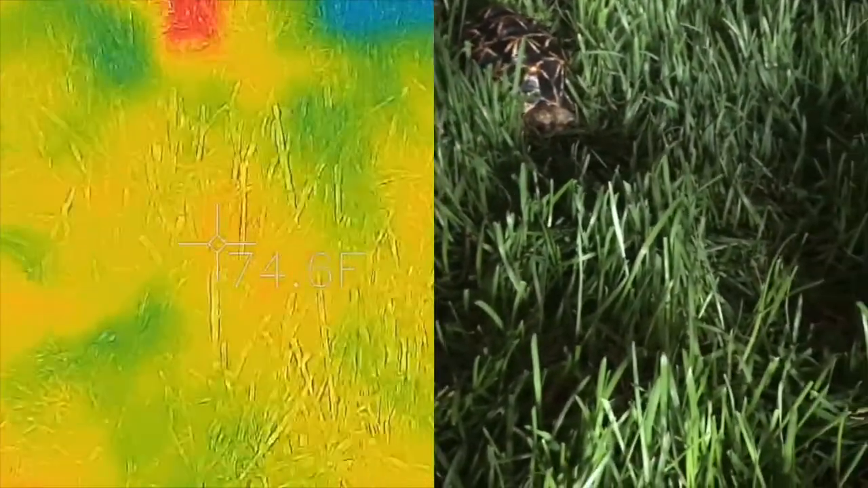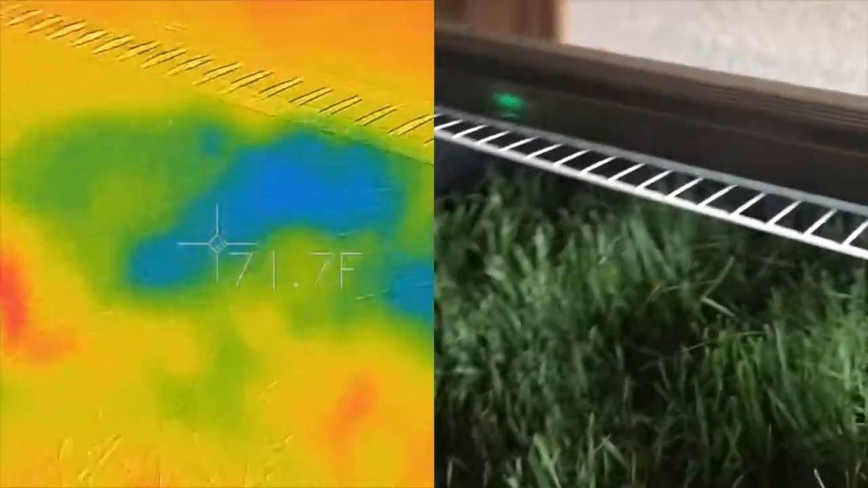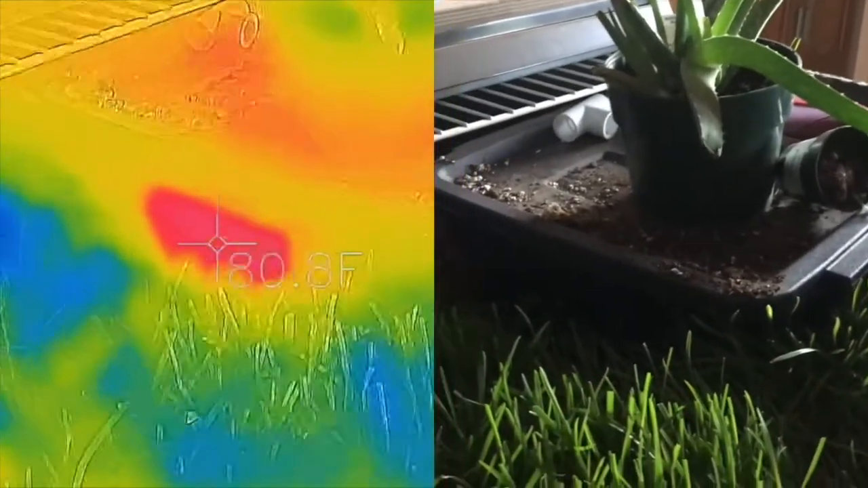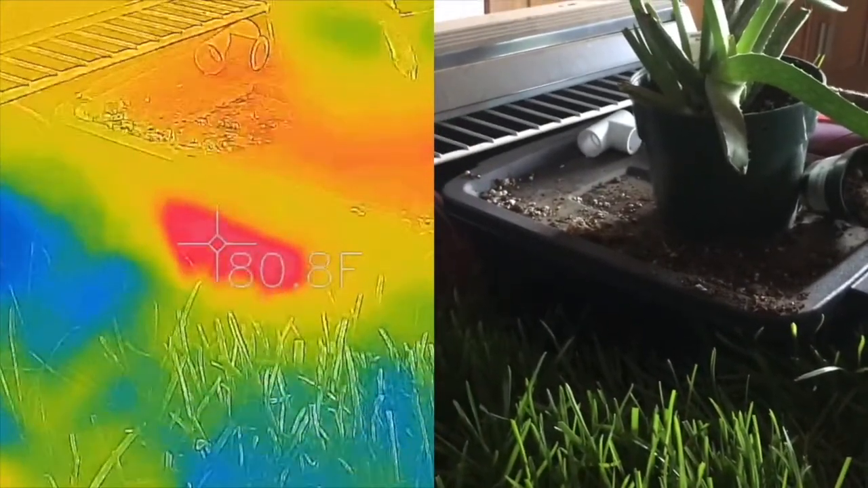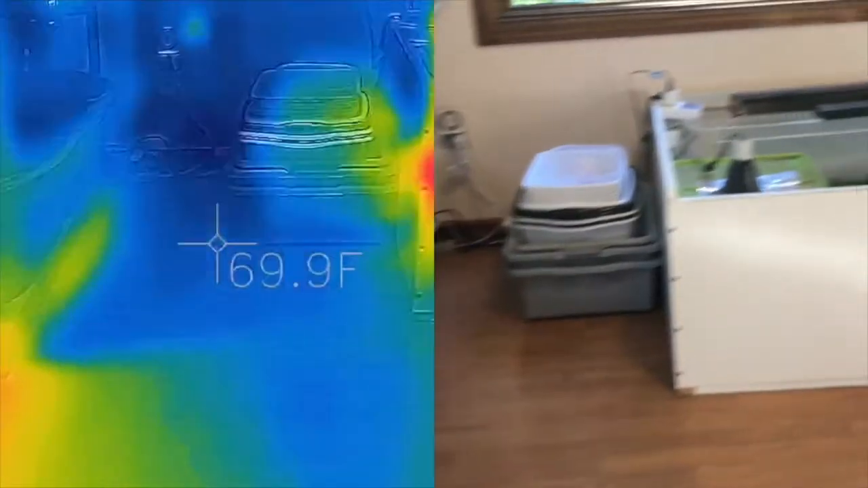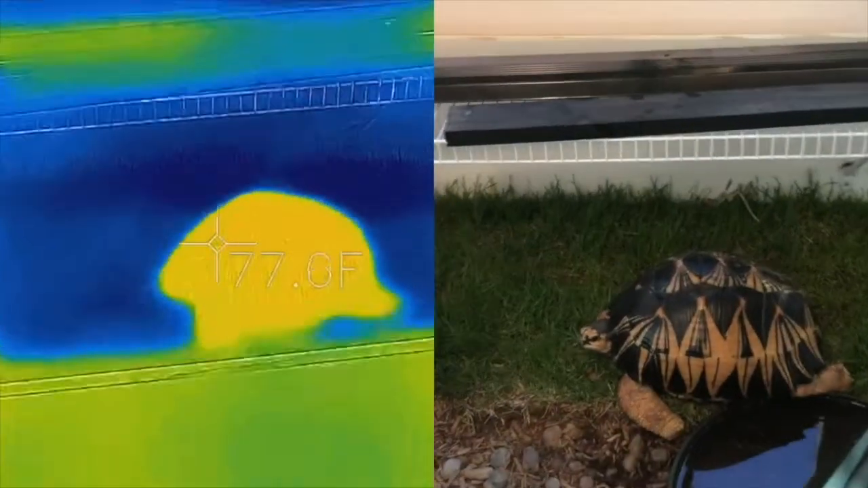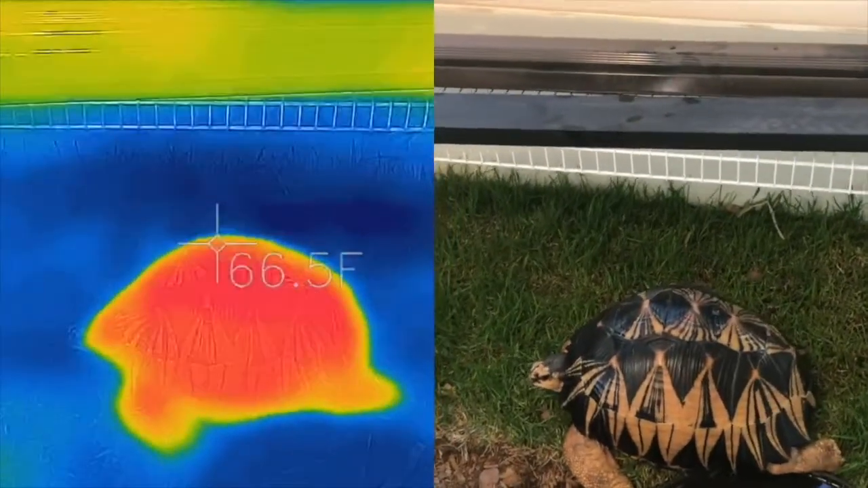A couple of warm spots still where the heat lamp has been. But she normally sleeps in her box, and we can see that in there it's maintaining a good temperature in the low 80s. So now moving over here, we can see that Titan is a pretty early riser.